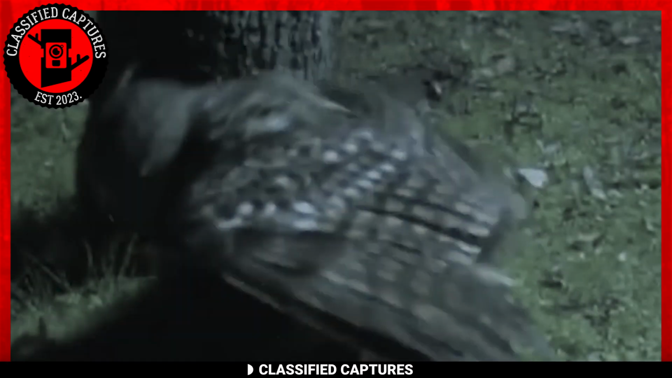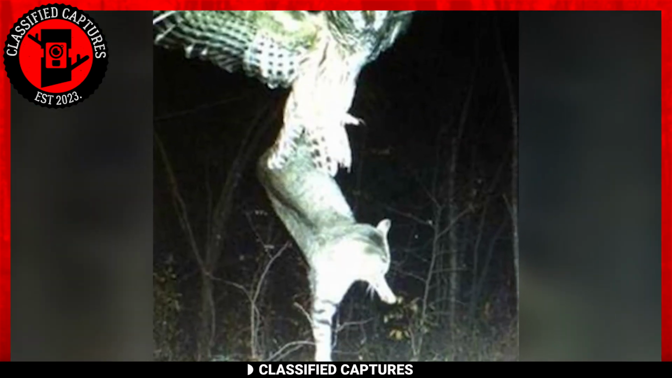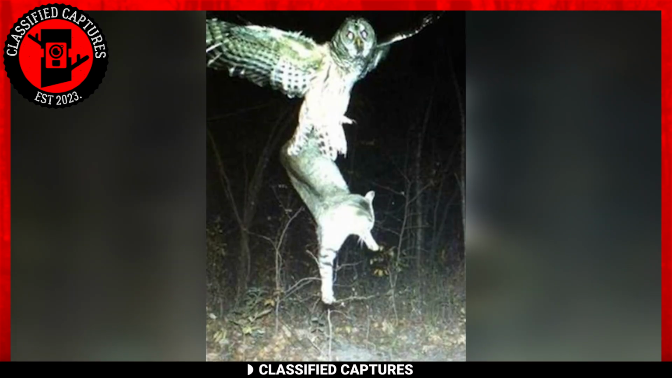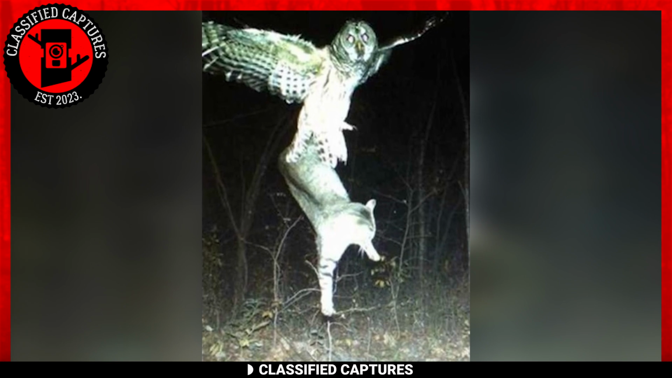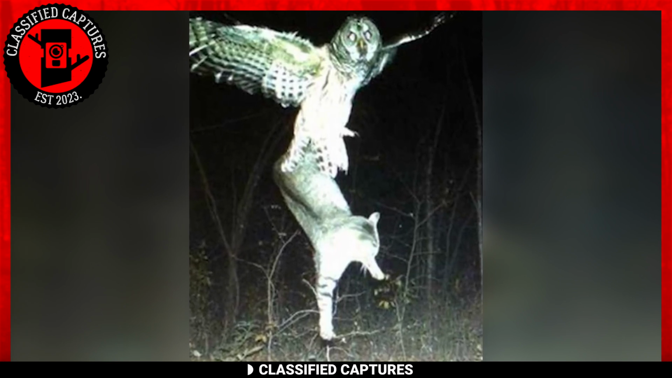Hunting smaller animals like Monsieur Pussycat is a trademark of Madame Owl's family. They are barred owls, and once they've captured their prey, they fly high and then drop it. We'll never know if Monsieur Pussycat survived the encounter, but one thing we do know is it gave us a beautiful and interesting picture from Minnesota in 2012.